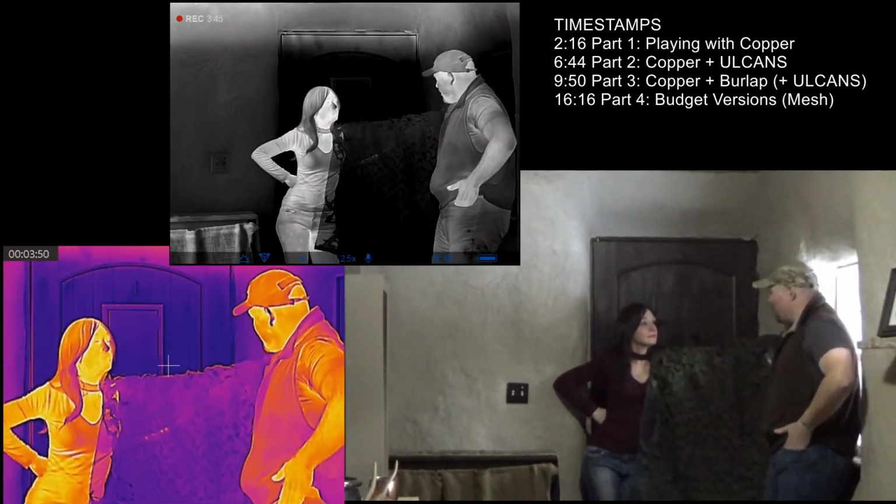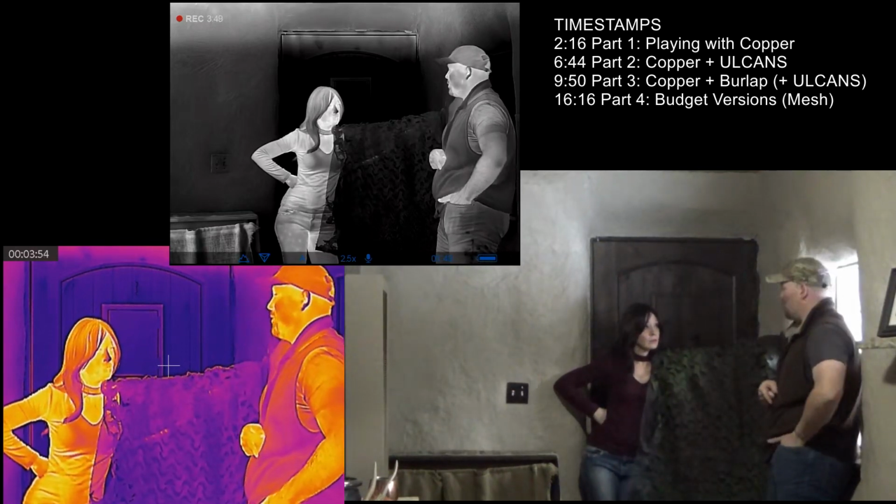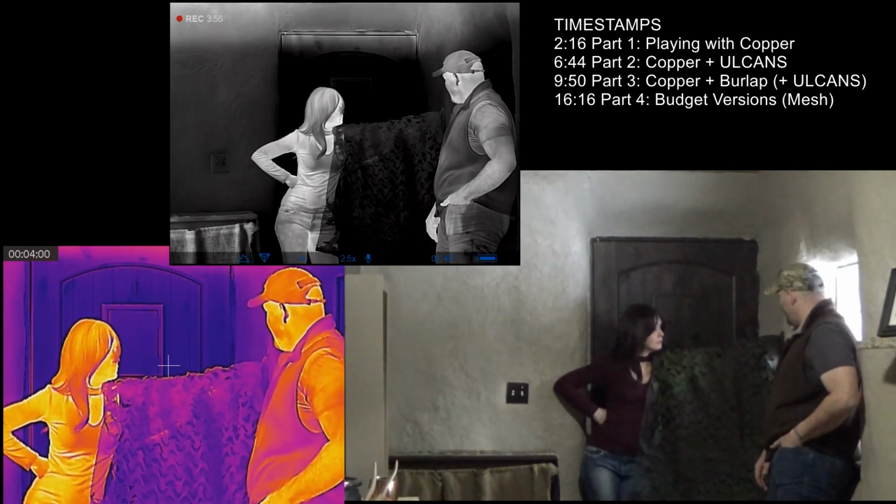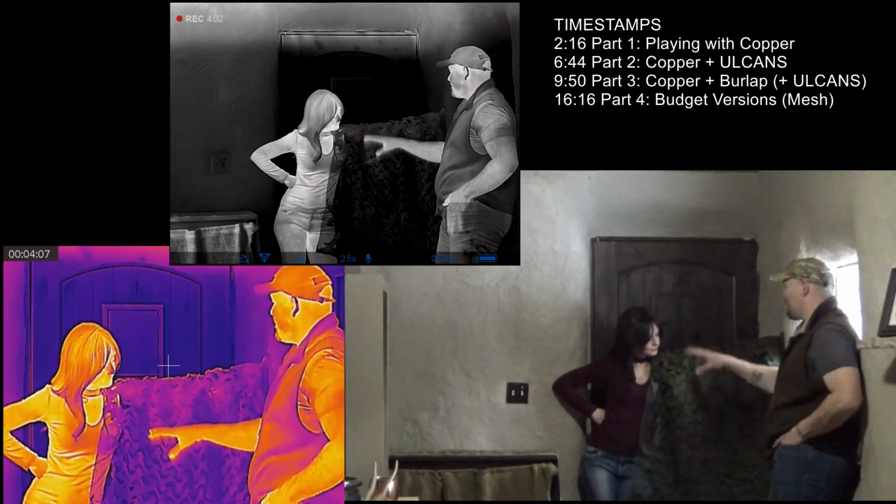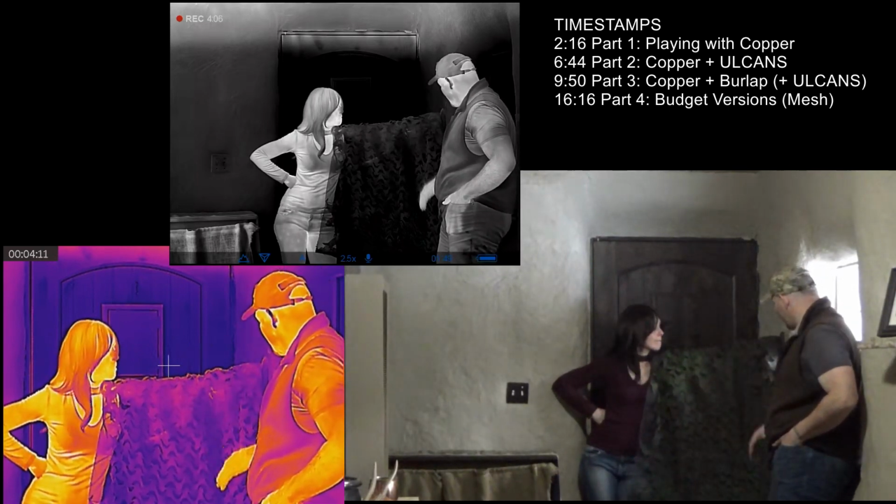Now this is approaching a budget version because the copper mesh in large quantities is expensive. Burlap is cheap. In fact, you can usually get burlap for free if you look around hard enough. So this is just kind of testing, can the ULCANS in combination with the burlap do a good job of dissipating that heat signature down.